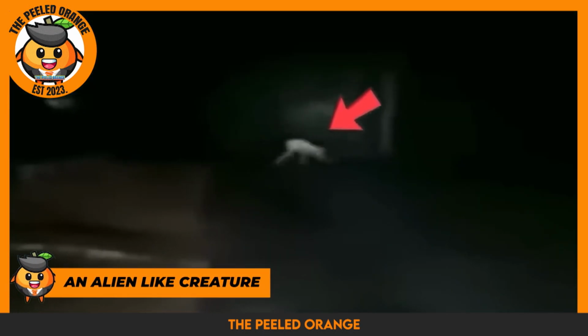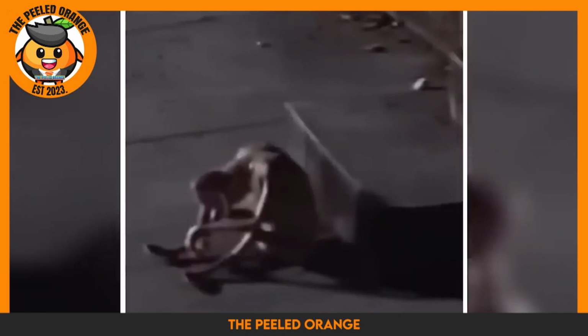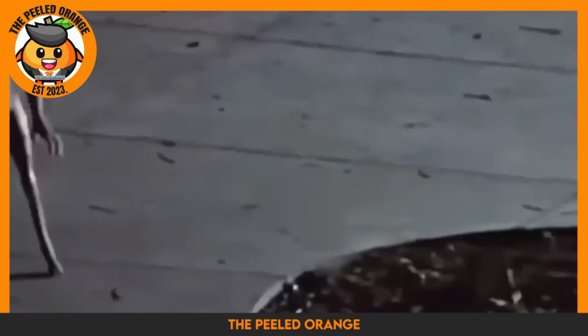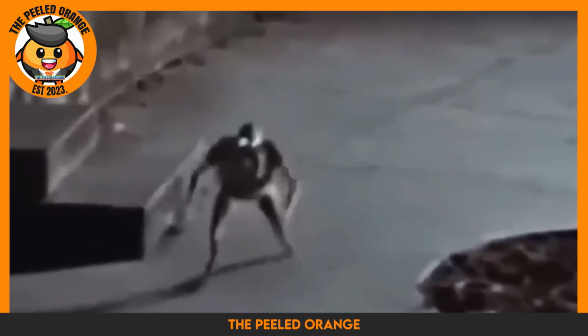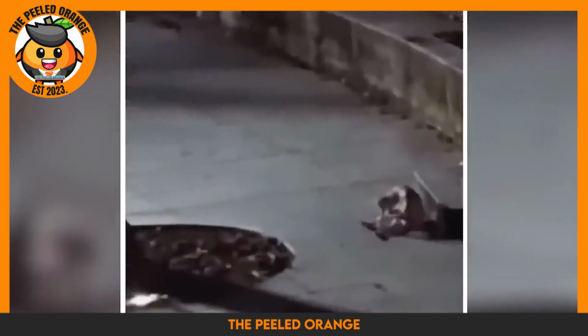Next up, we have an alien-like creature. Have you seen the video of the scary creature in the woods? It's insane. This guy was out in the middle of nowhere at night recording a video when he spotted this mysterious creature just chilling there. But as soon as the creature sensed that it was being recorded, it stood up and started running straight towards the camera. You can see the man running for his life as the creature comes closer.